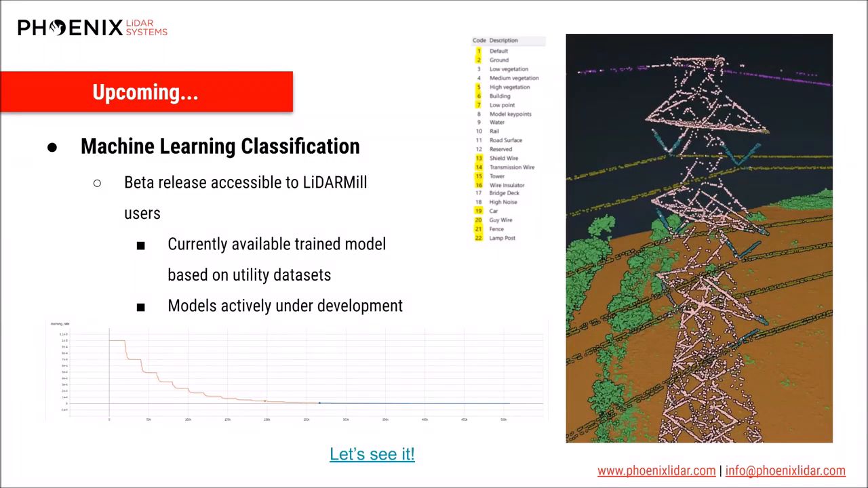Okay, another development that we want to share with you is the machine learning classification pipeline that you may have already seen available. We have implemented a totally automated AI-based classifier that uses trained models to fully classify your point cloud data. At the moment, there's a single classifier model available for beta testing that is primarily based off of utility data sets. You can see this list of features on the slide, and anything in it highlighted will be something that the current model tries to identify.